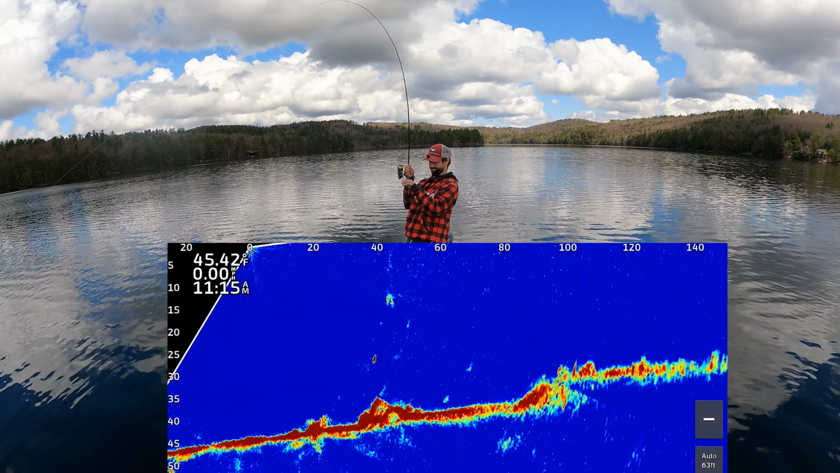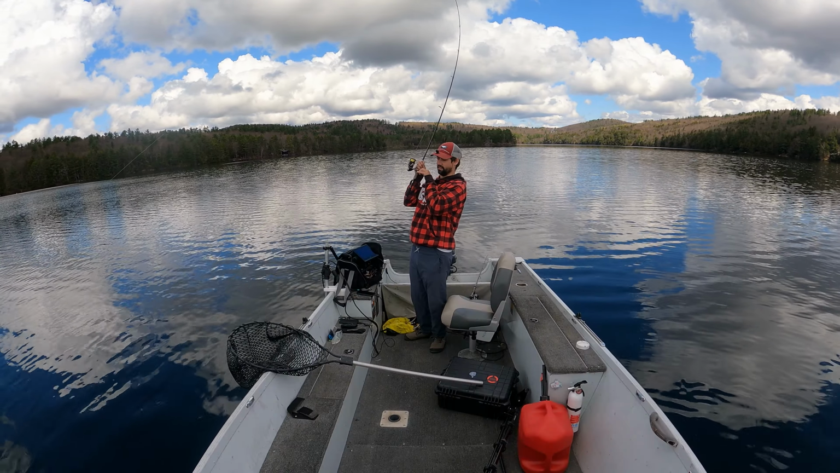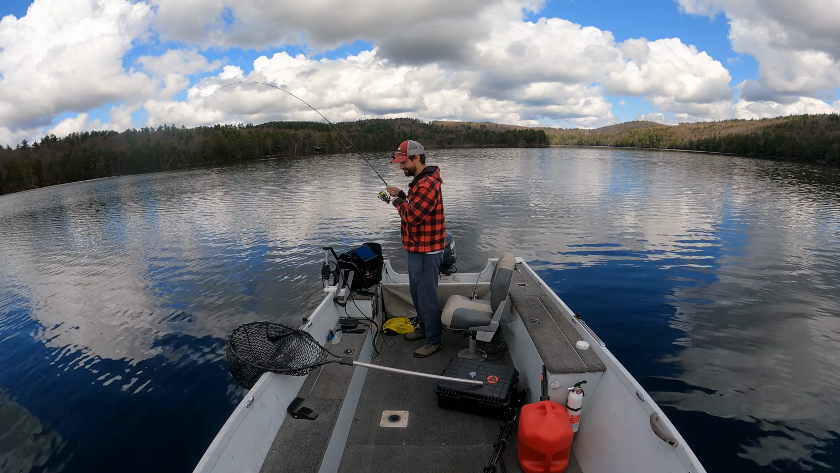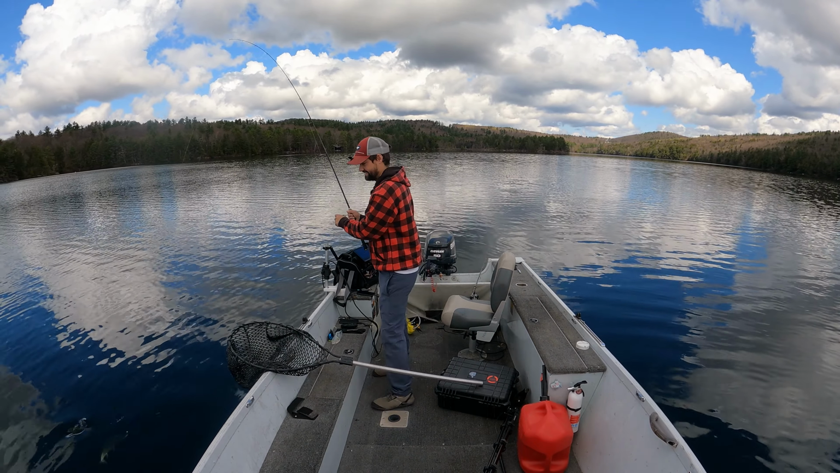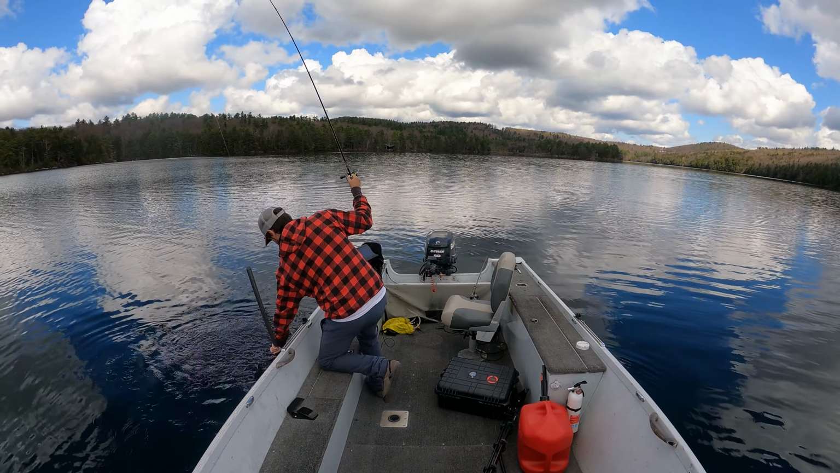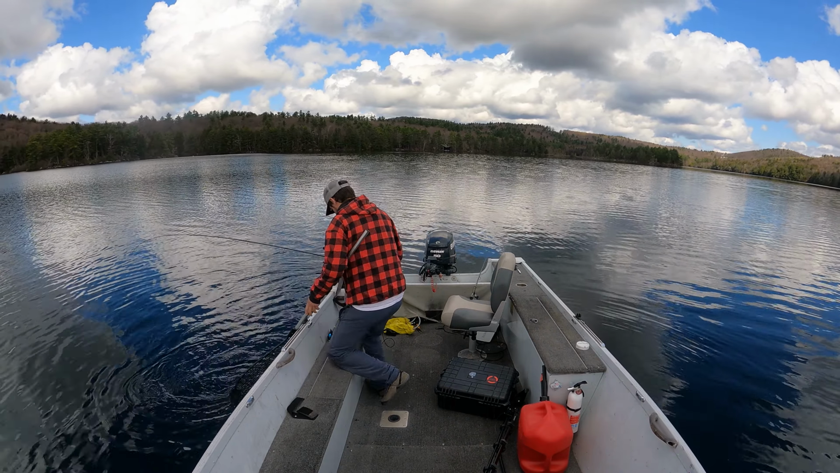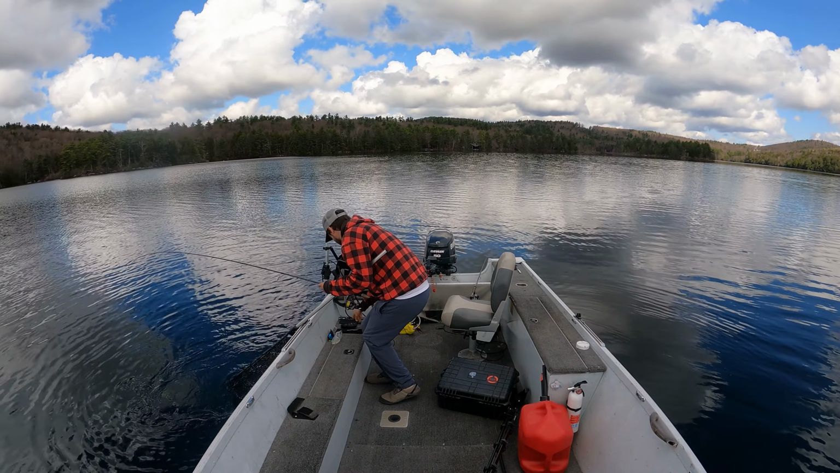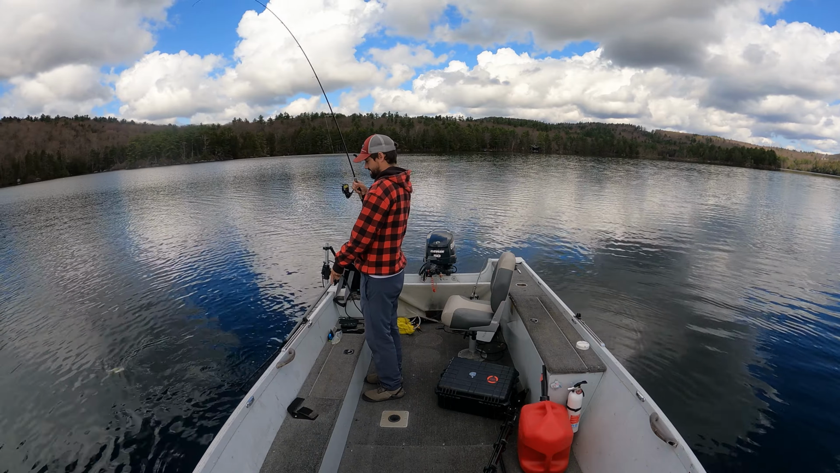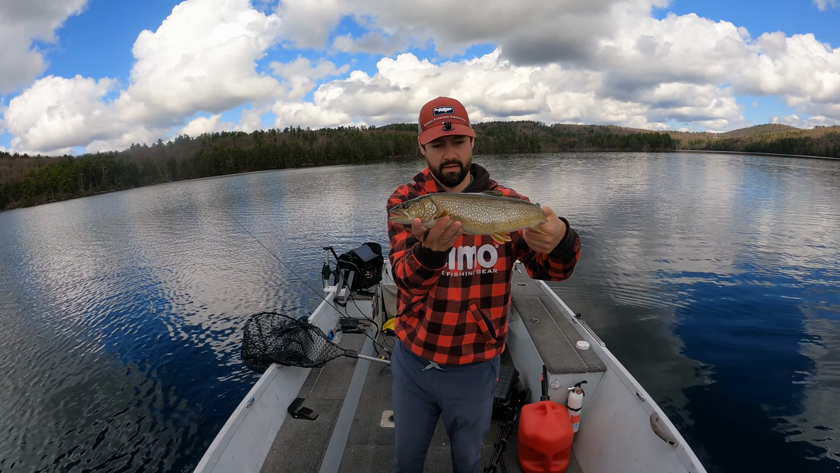Got it. These small ones, you can set the hook and it literally moves the fish. So, dang, this is super fun, guys. Super, super fun. No, no, no. What is going on here? This one's feisty. Just an absolute beauty. Look at that.